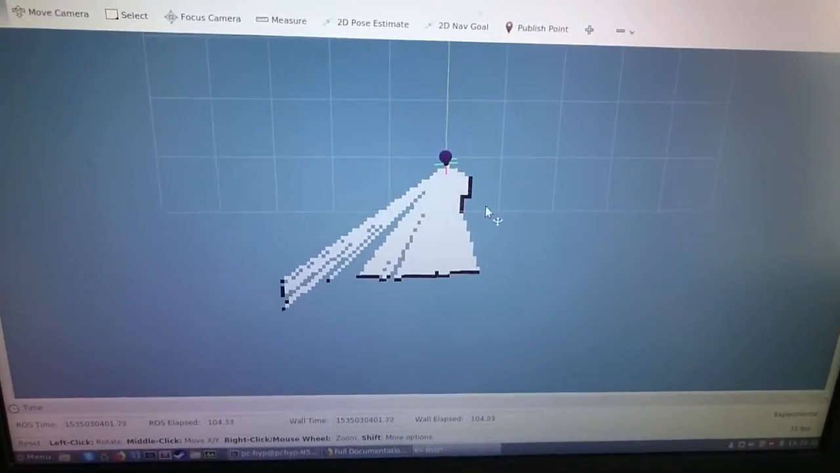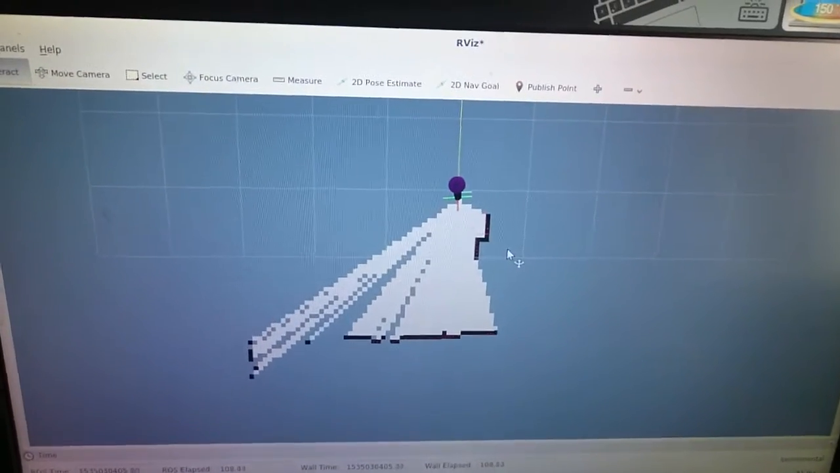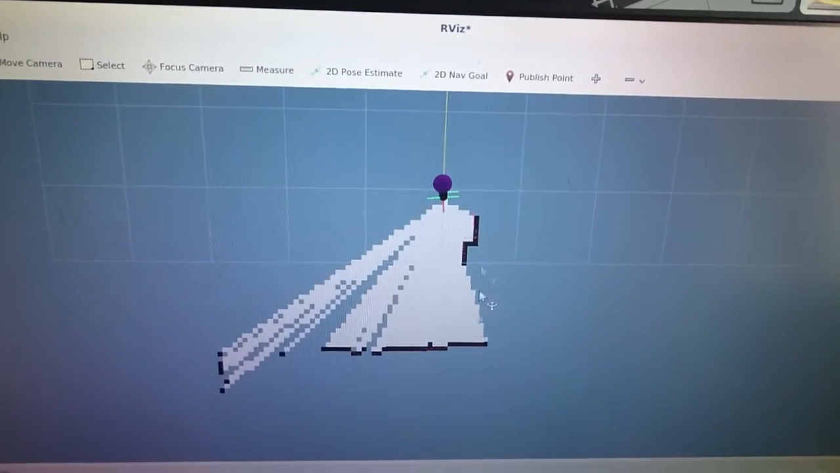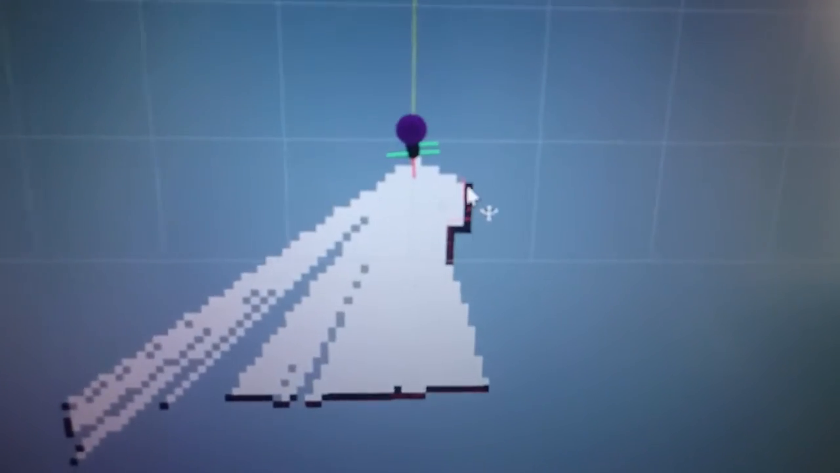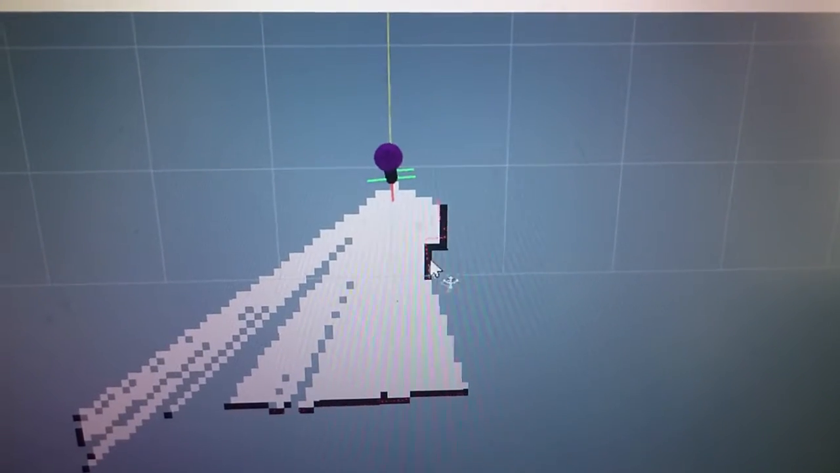The second thing, the laser has to fit all the perimeter of the room. Here you can see that the laser fits it accurately.